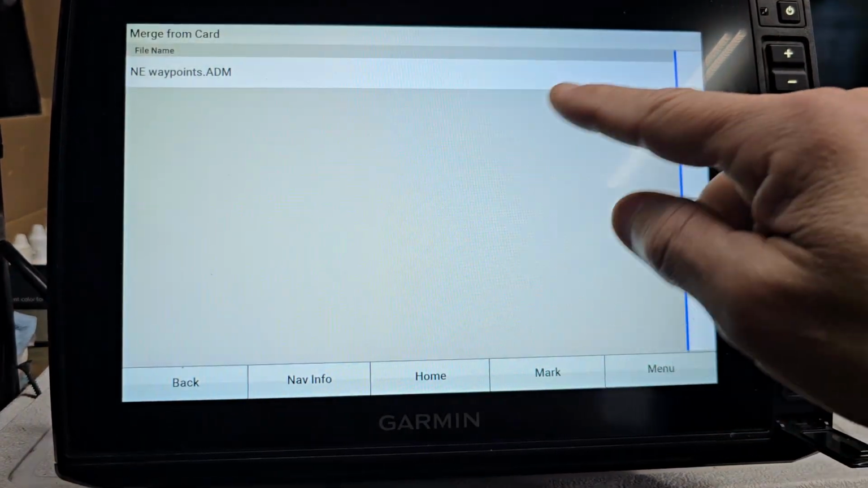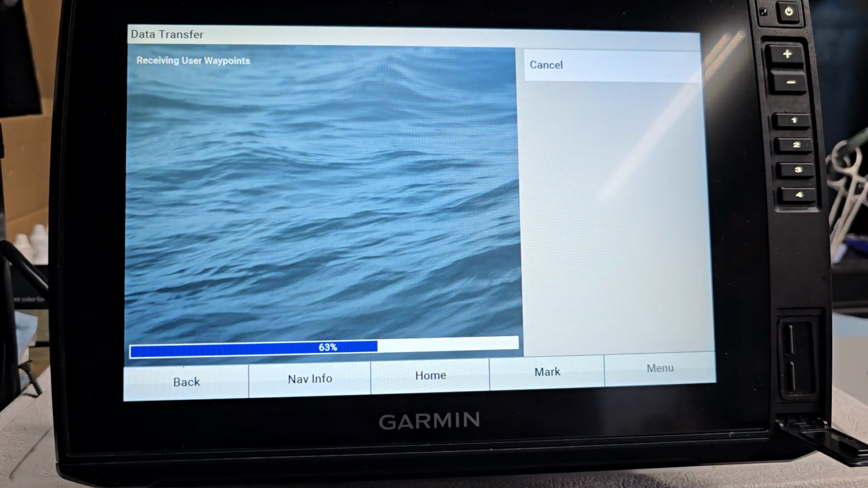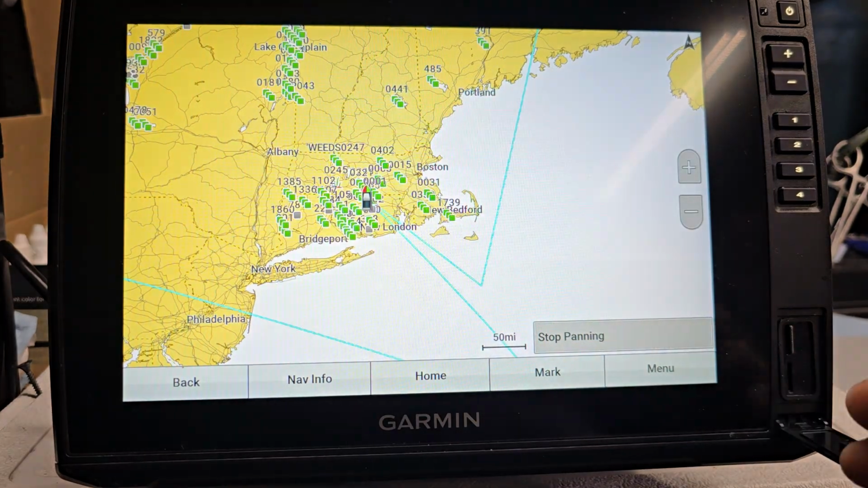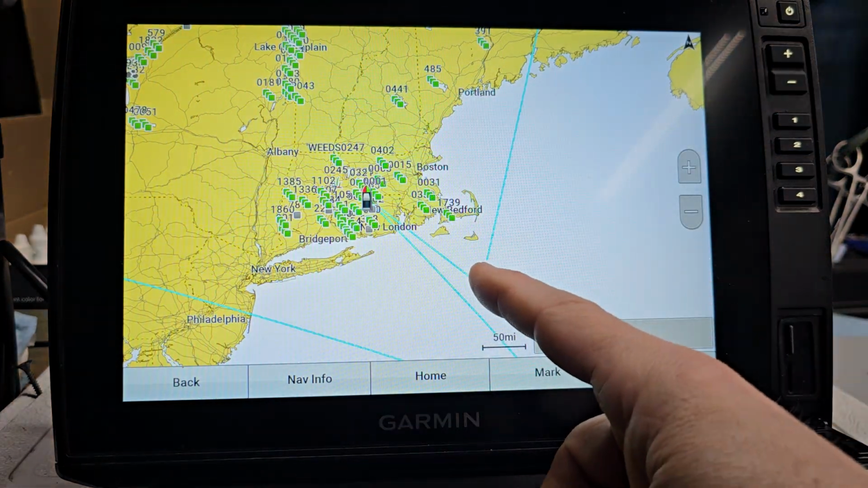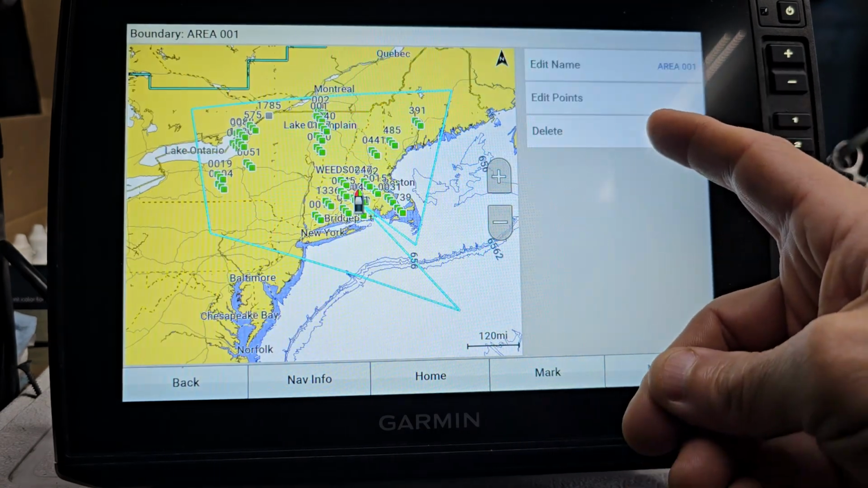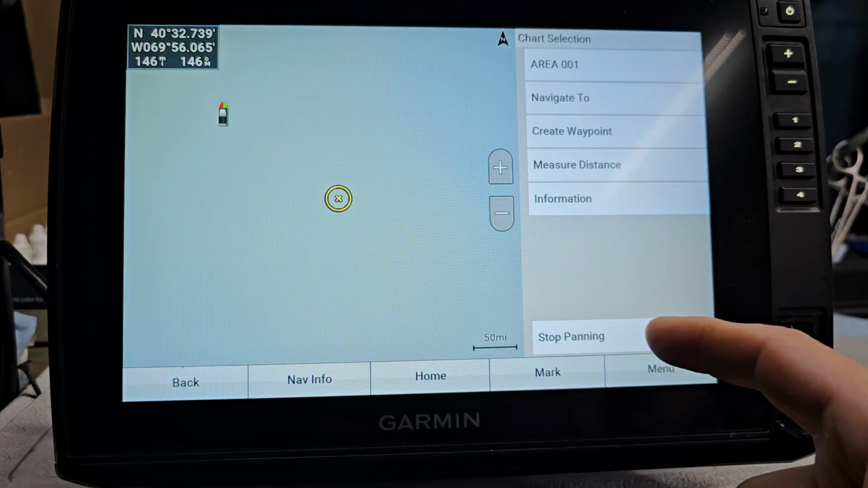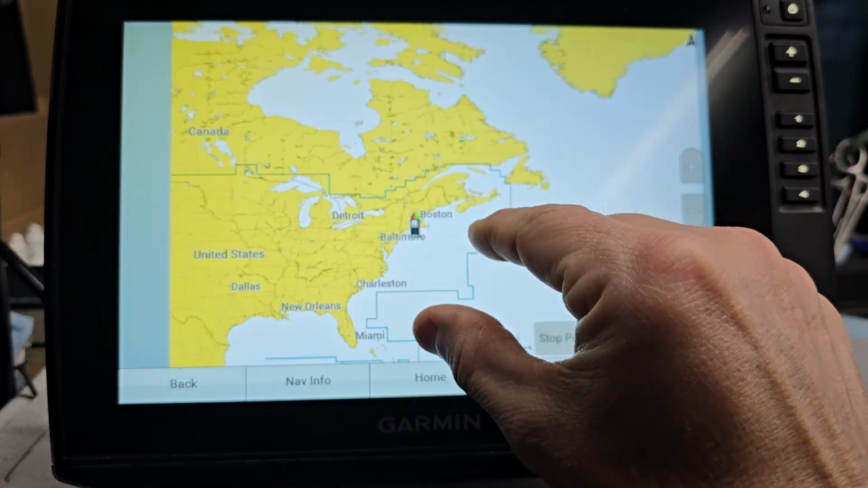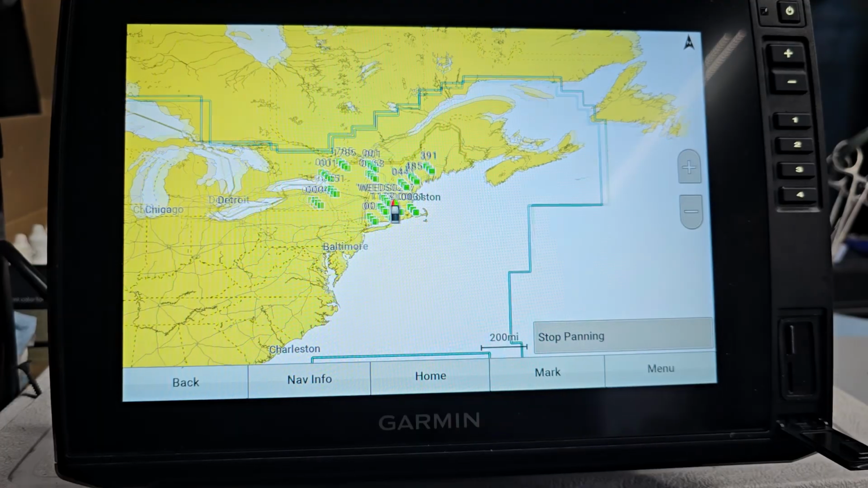I'm going to merge, these are New England waypoints. I'm going to hit OK. I'm going to let it do its thing. Bink. Okay, so now I got my New England waypoints in there. Same thing, I still got my ugly blue line. I can go like this. I can edit the boundary line and I can delete that. Okay. So now I zoom out. And now I have everything in New England.